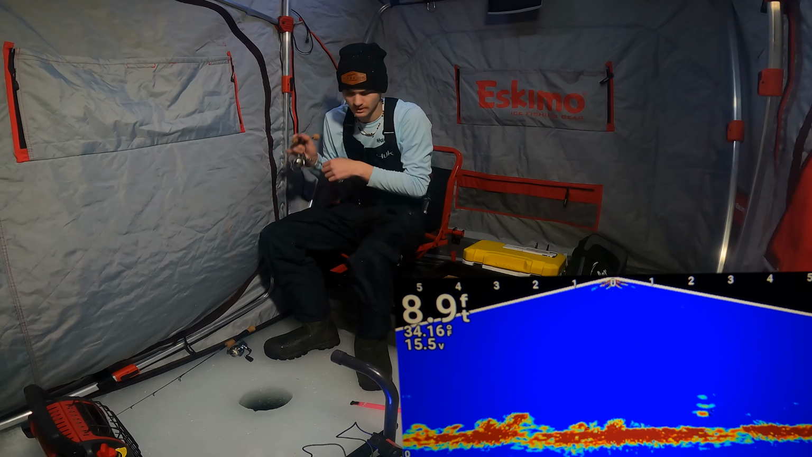Some of the smaller ones are still sticking around, but I'm still hoping to see some bigger ones move on through because pretty much everything just dipped. All of these fish just left, so I'm hoping some bigger fish are here now. You know what? Get rid of this.